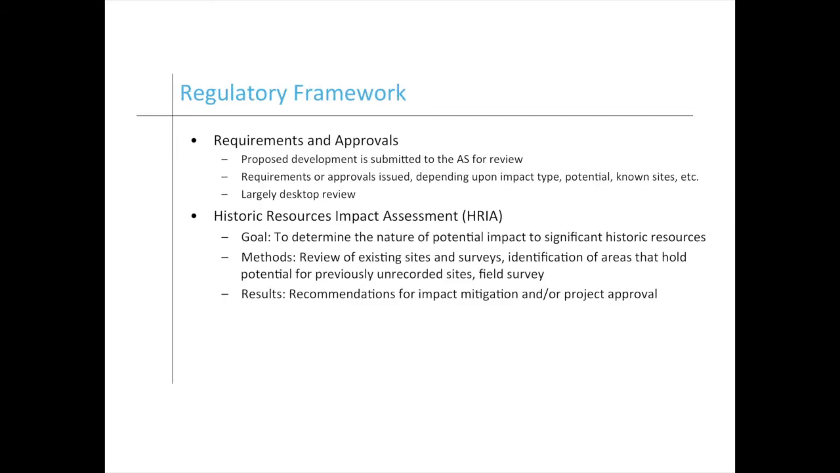And so just a quick summary of how the process works. Usually what will happen is a development will come into the office. We'll review it in a desktop manner, sort of high level, to see if there are any known existing significant cultural resources in conflict with a development. If it looks like there's nothing really of heavy concern in there, this thing's mostly disturbed land already or land that's already been surveyed and dealt with, it will get an approval. If not, it will get a requirement for further work.